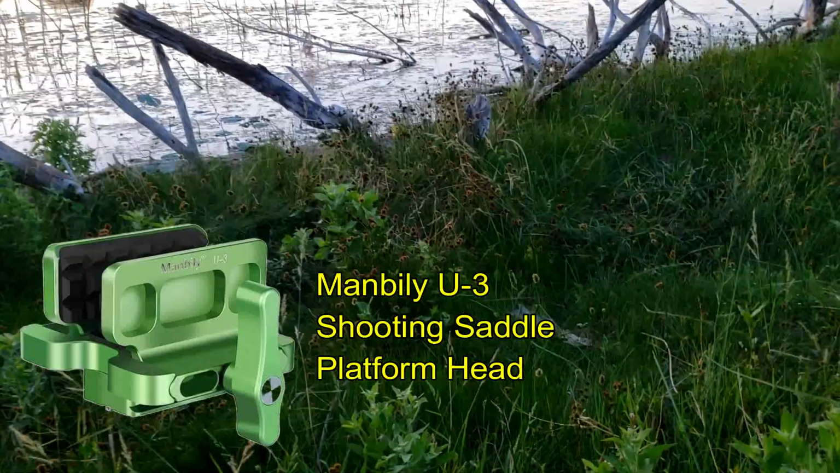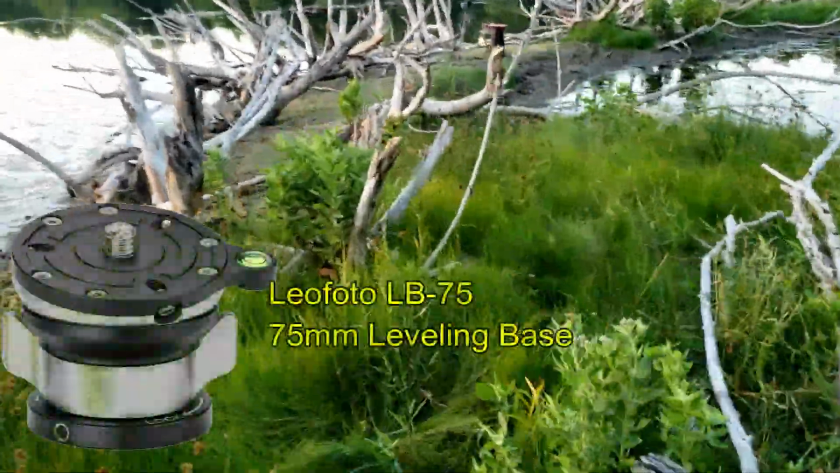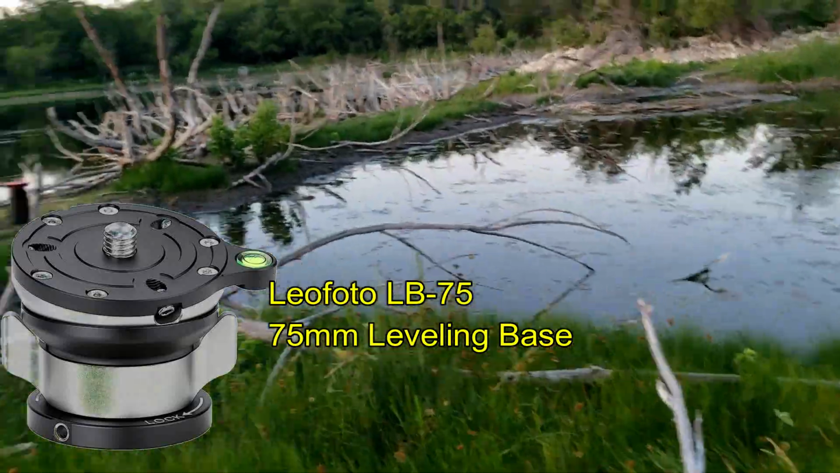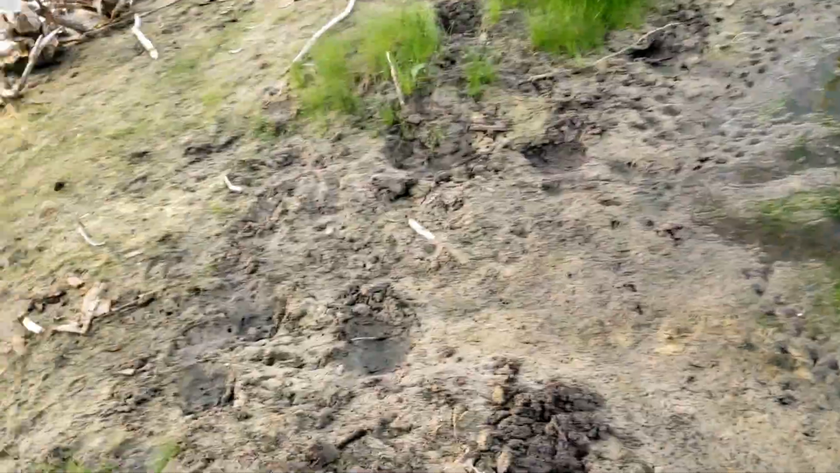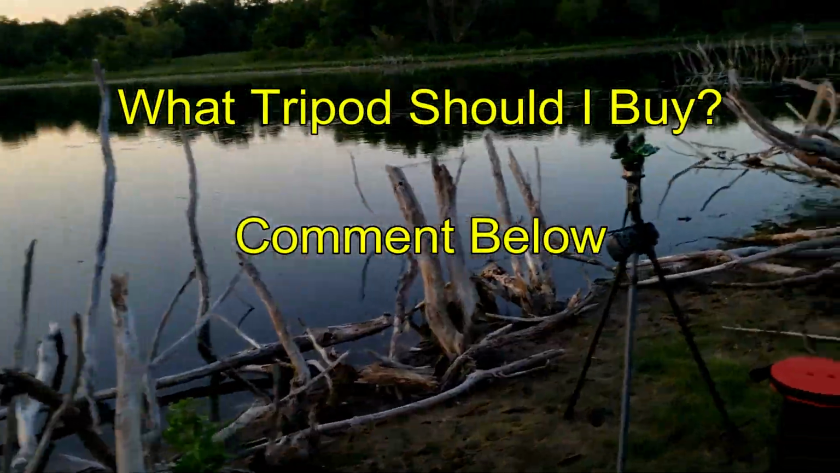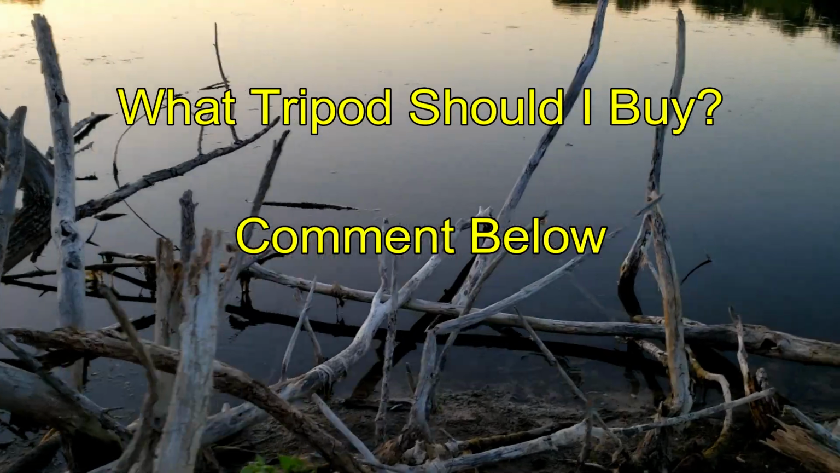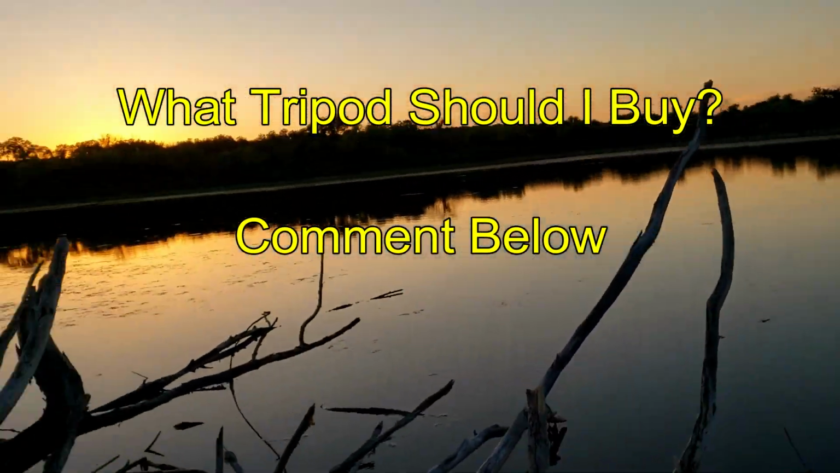Tonight I'm going to be testing out a new Mambly U3 shooting saddle. It's much like a pig saddle or hog saddle, and I'm going to have it on a Leofoto LB75 leveling base. I've got these on my shooting sticks. They're a little weak for what I'm using them for. I need a new tripod. Anybody have any ideas on what tripod I should buy? Please put a comment below.